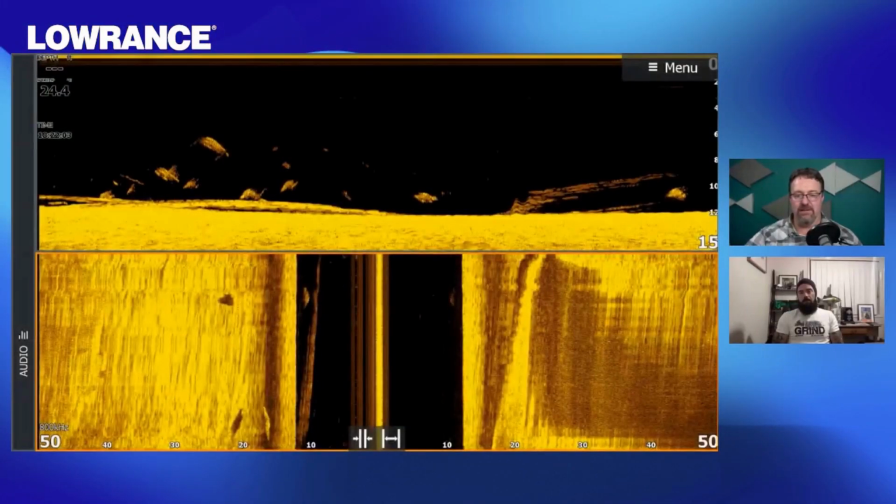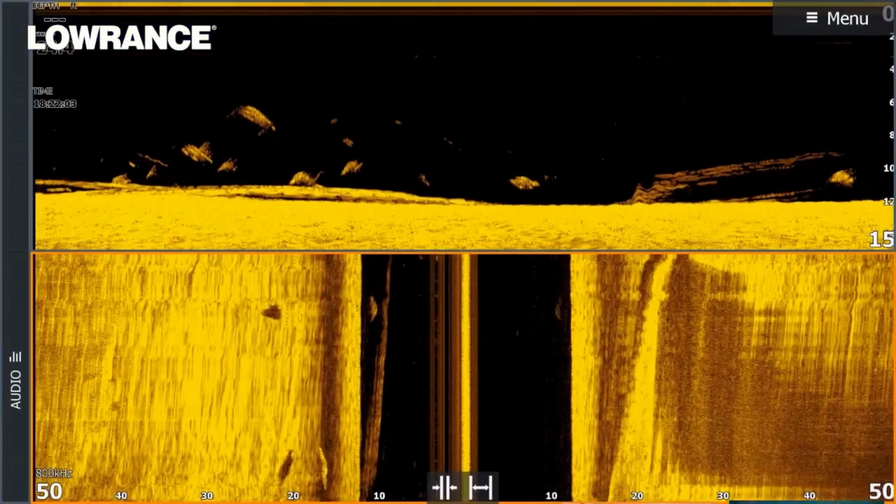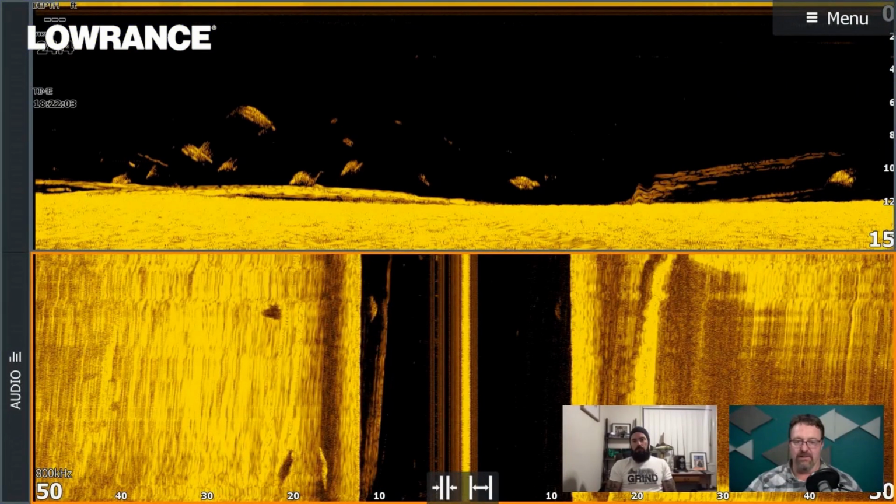Now, Dean, we've got a few screenshots here, so we might pull some of those up and have a bit of a chat about what they're showing us. So let me just get us organised here. Alrighty, so this is obviously your down scan and side scan. Yep. Tell us what we're looking at, mate.